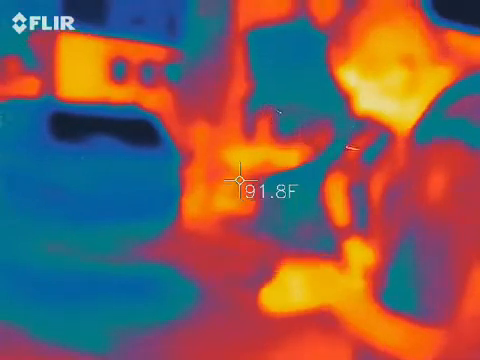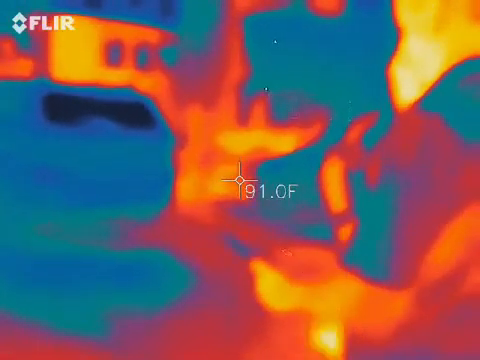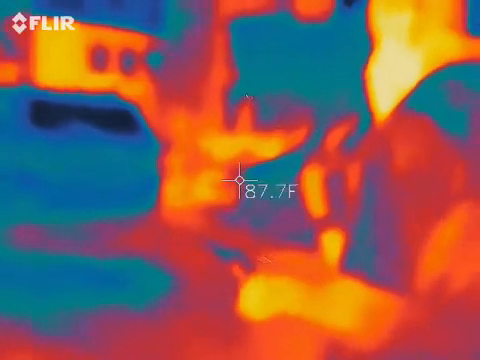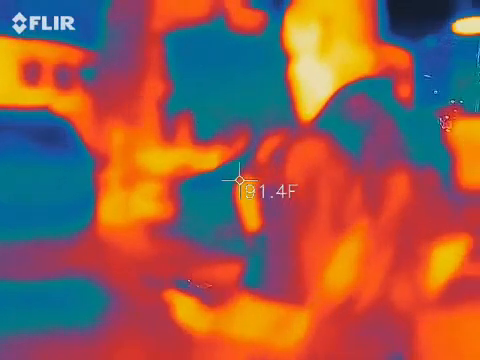That's the one near the edge, right? You got it. You gotta click it all the way in. Oops. That thing's bright. Yep, hold it as still as possible. I'm going to move around a little bit just to prove that it's not me making it go off.